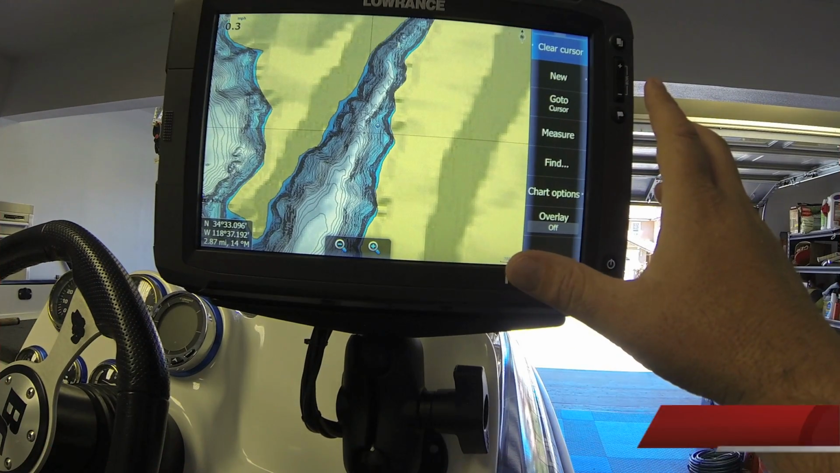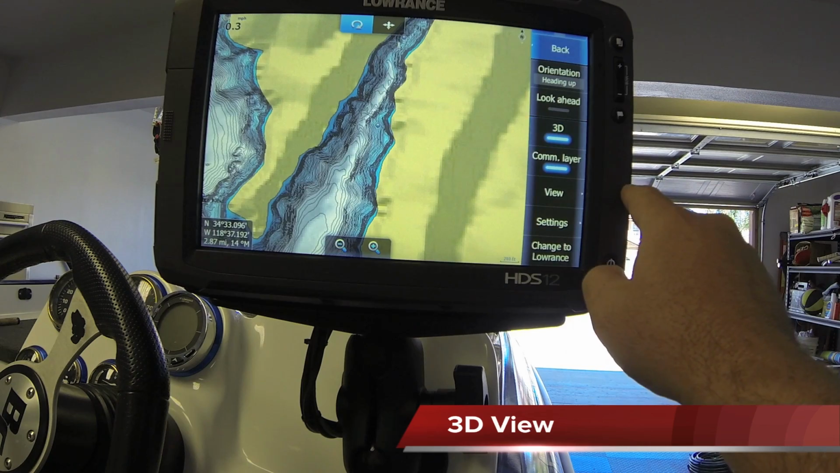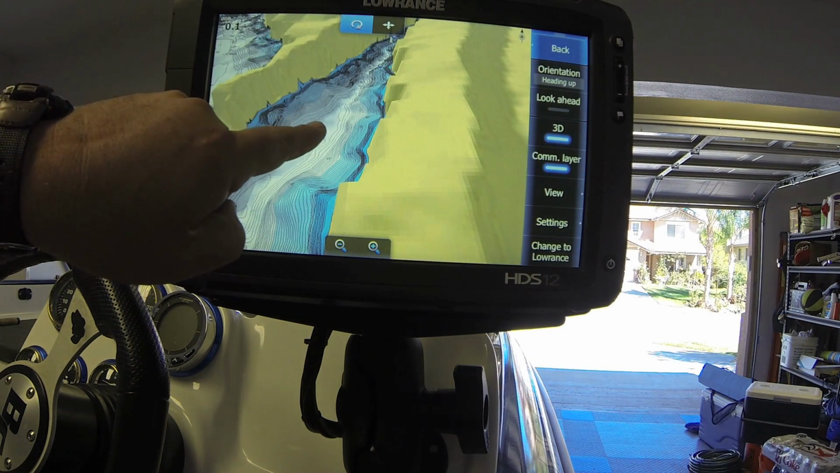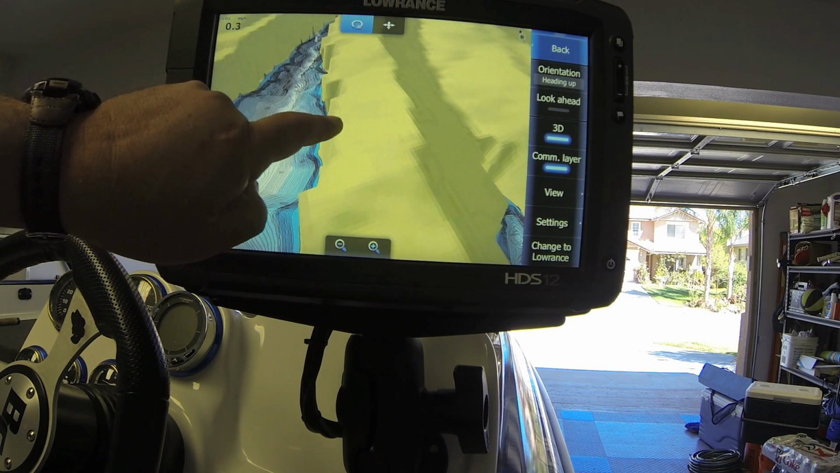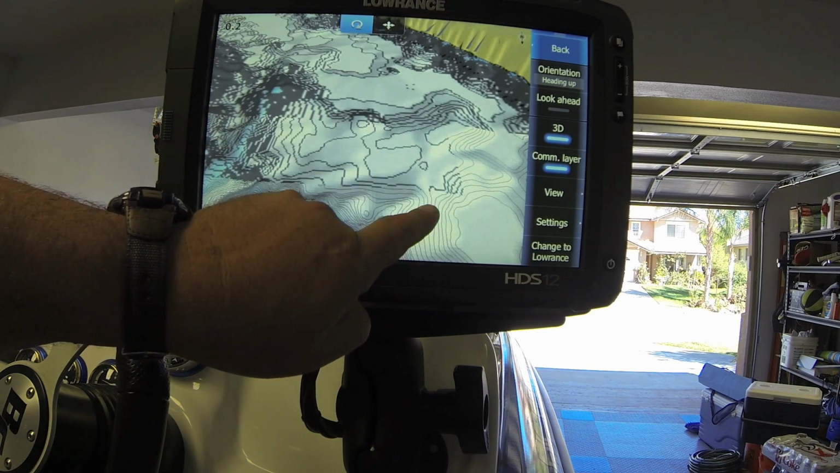The new cool features on the Lowrance is hit chart option. We can go to 3D view, and when going to 3D view, you can actually hit and touch the screen and start rotating back and forth a three-dimensional view of the lake from the position you're sitting at.